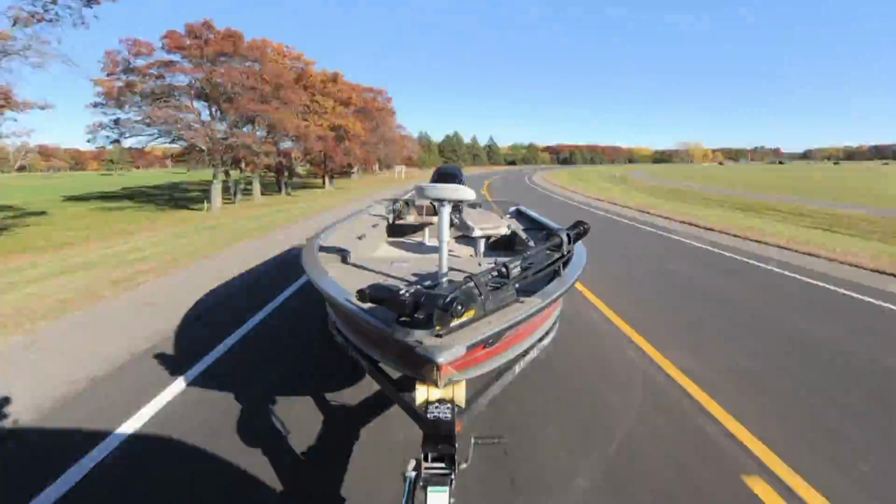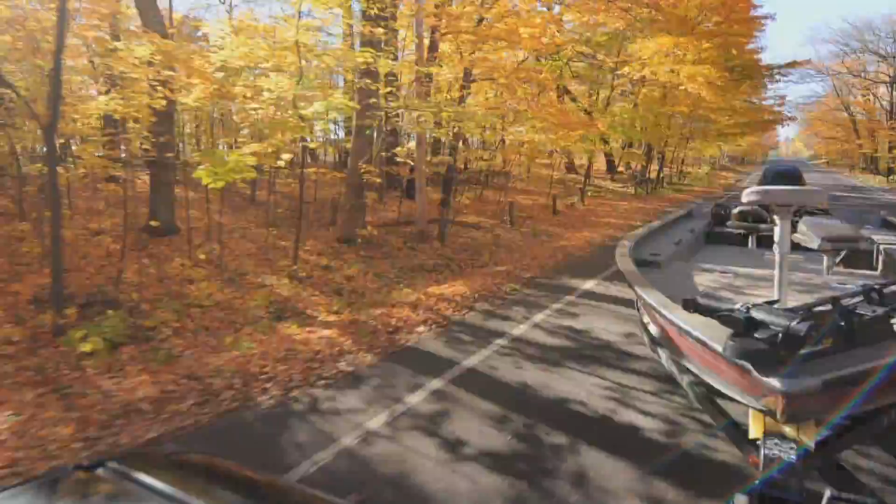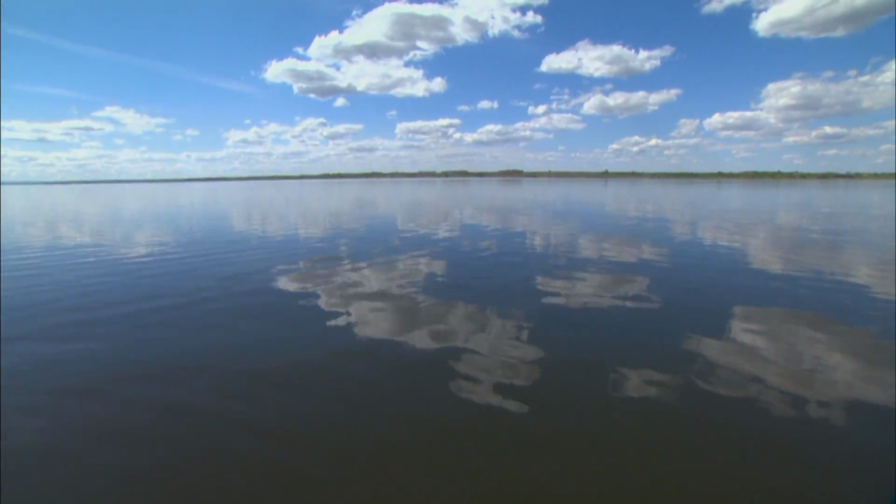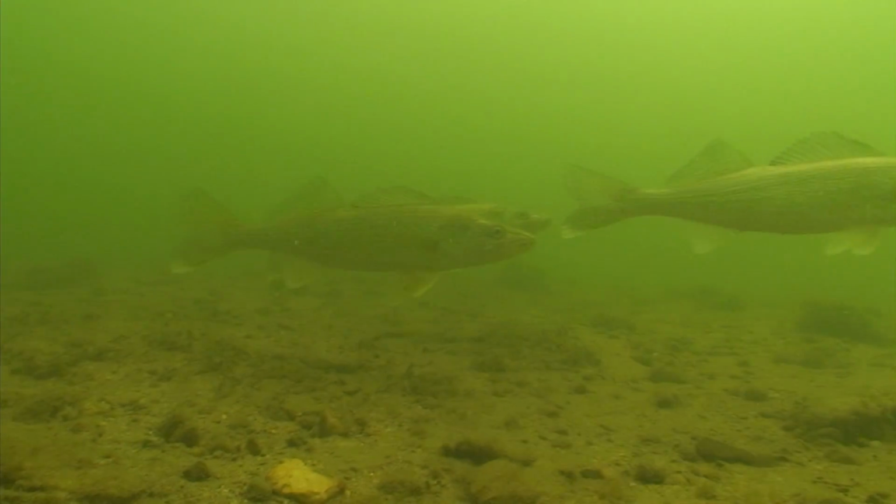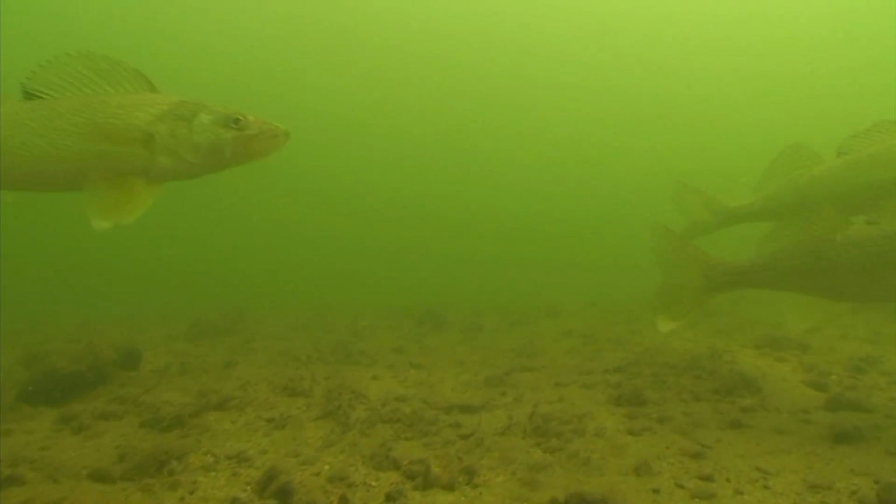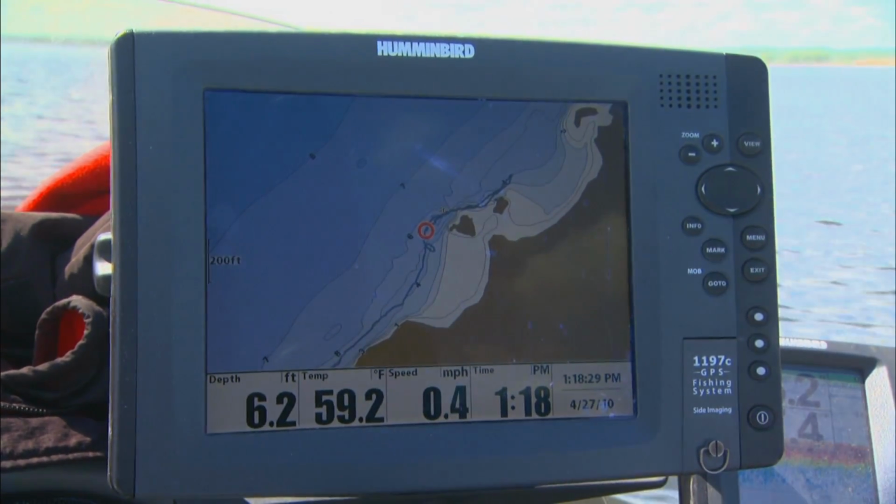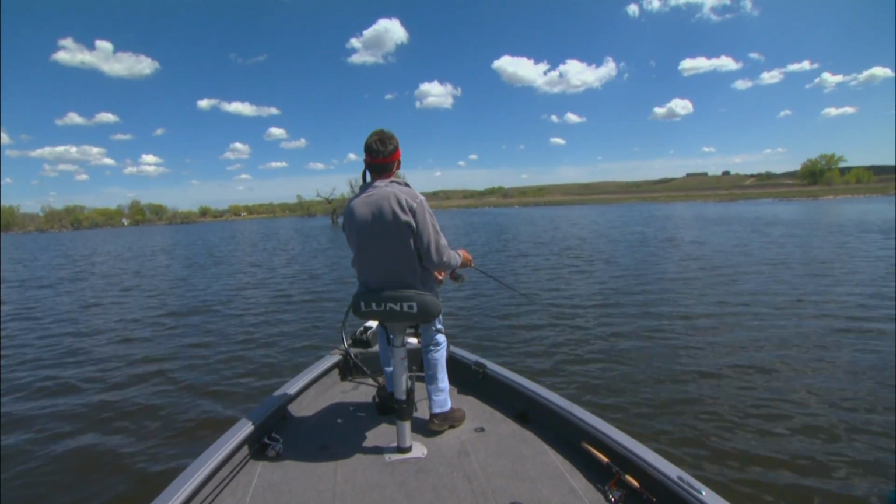The Angling Edge staff is constantly on the move, exploring new fisheries. The key to success on unfamiliar water is a combination of understanding the predictable seasonal movement of the fish you're after and the logical use of modern electronics to speed the process.